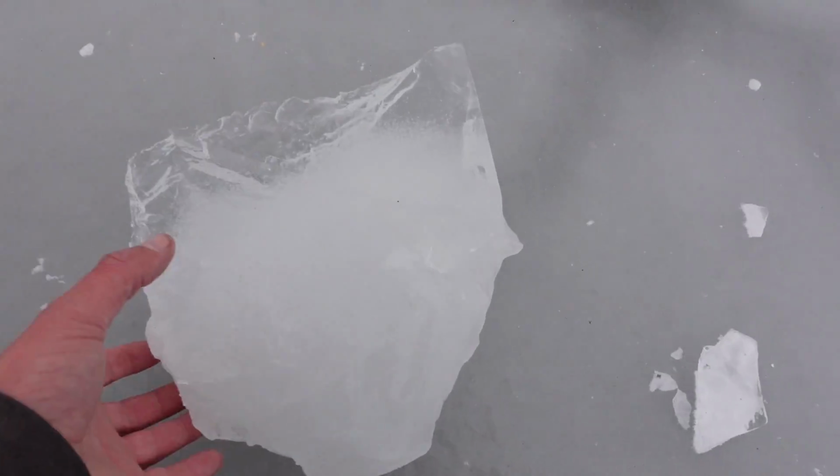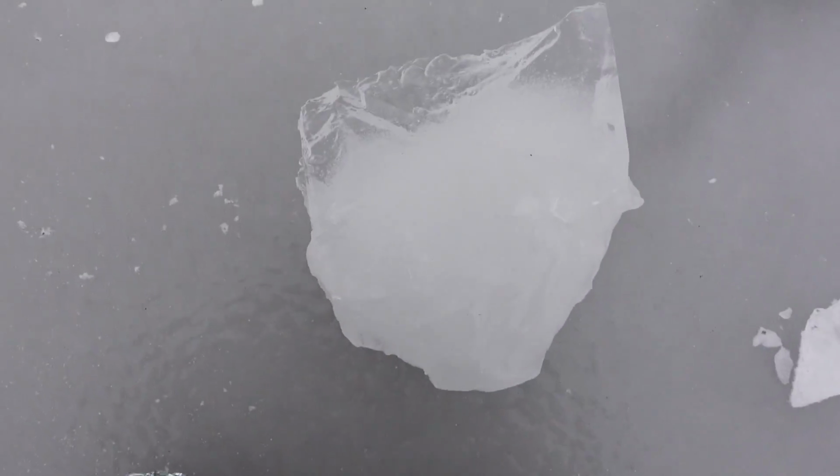Not this, not this. Normally, cloudy ice would not be the best ice, but we chiseled some holes yesterday, and we found this. Let's see if it's frozen. Yep, frozen to the ice, but that's a good solid 3 to 4 inches. Let's do this.